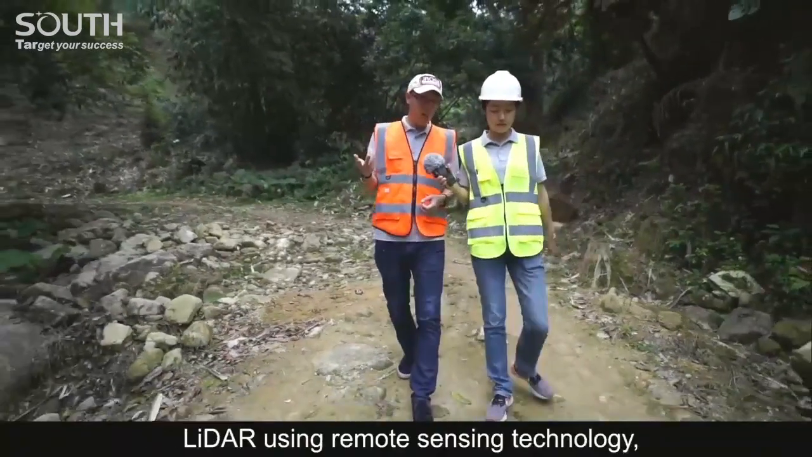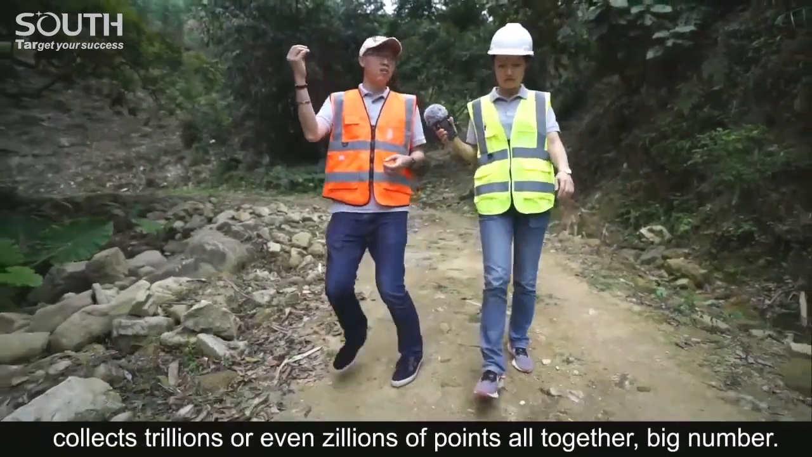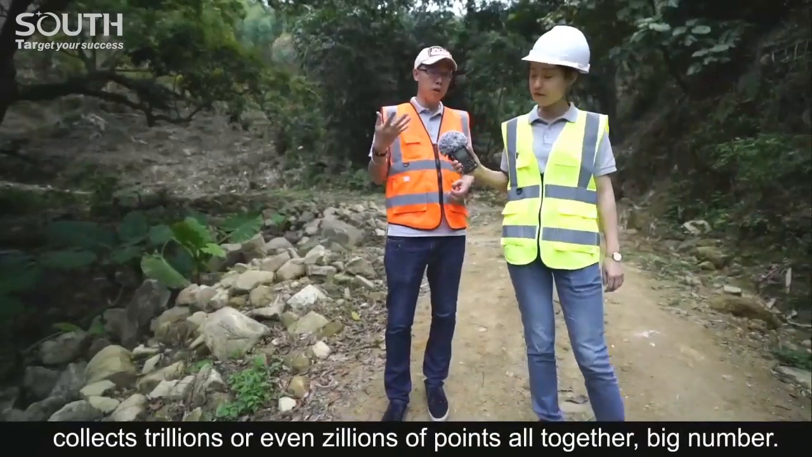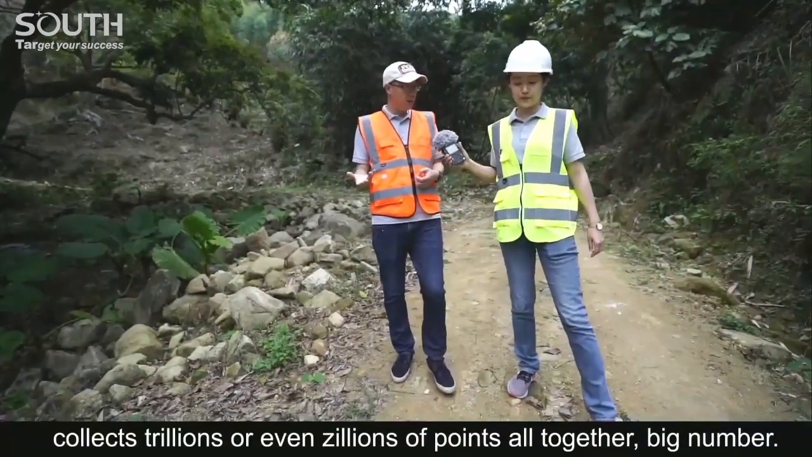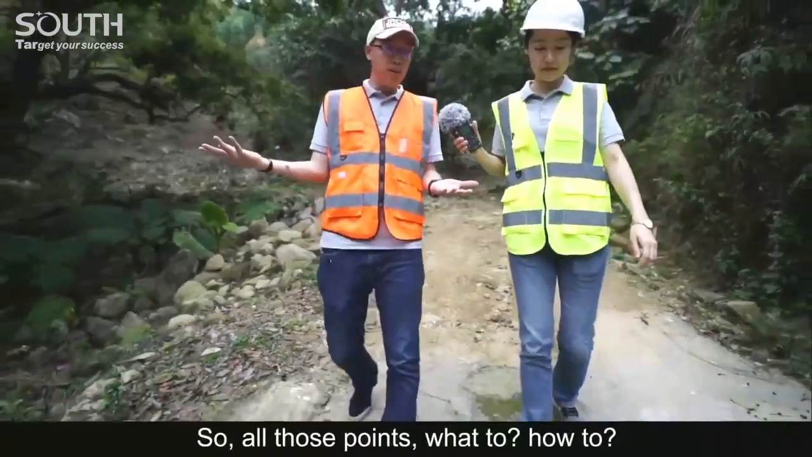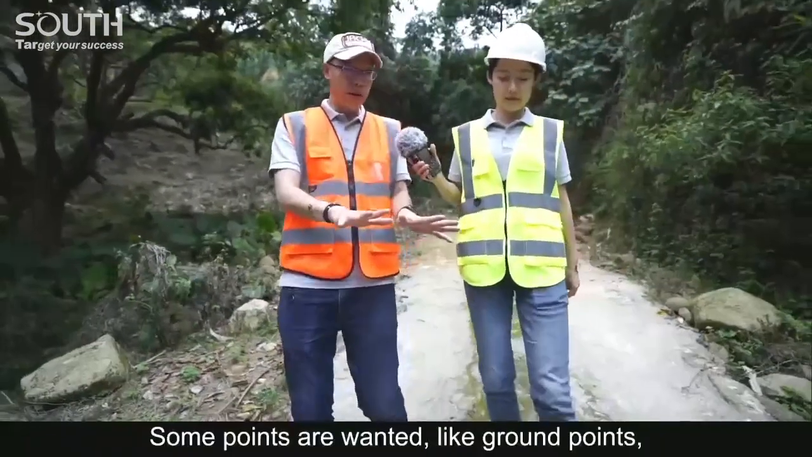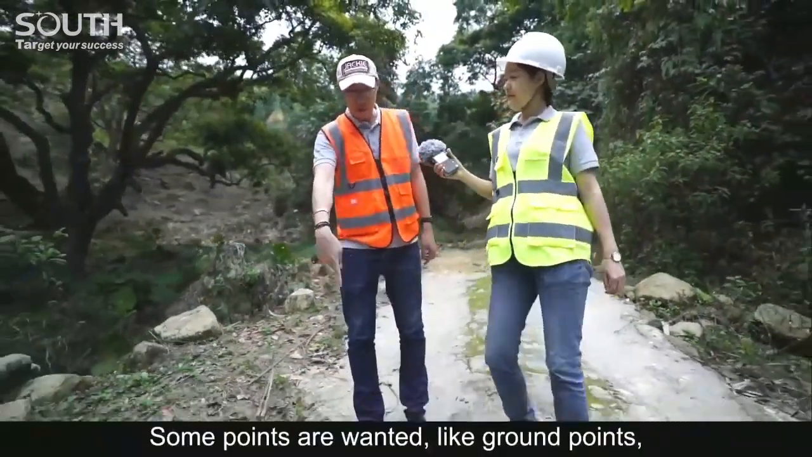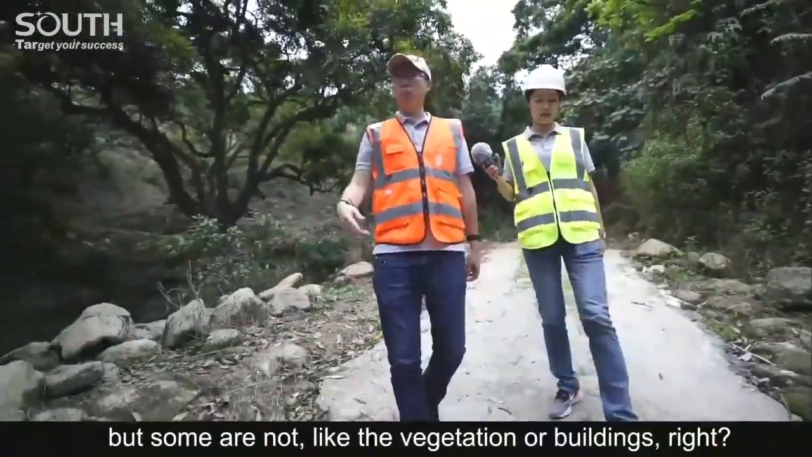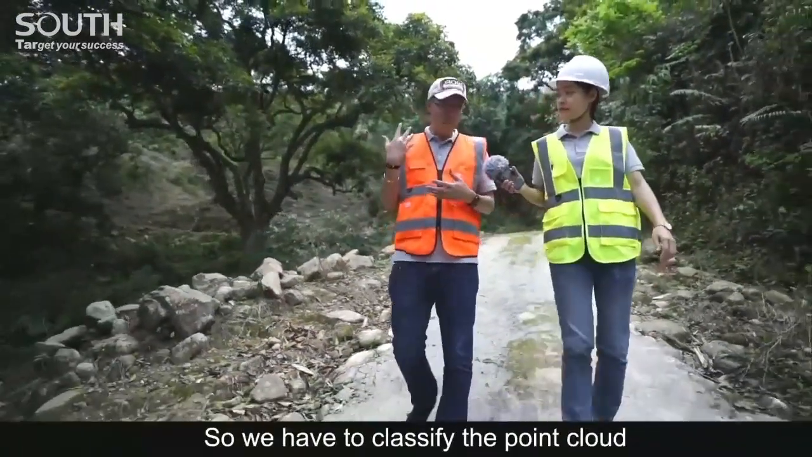So all those points, some are wanted, like the ground points, but some are not, like the vegetation or buildings. So we have to classify the point cloud and remove all those unwanted points that represent the ground objects, like the cars, the moving ones. They don't represent the earth.